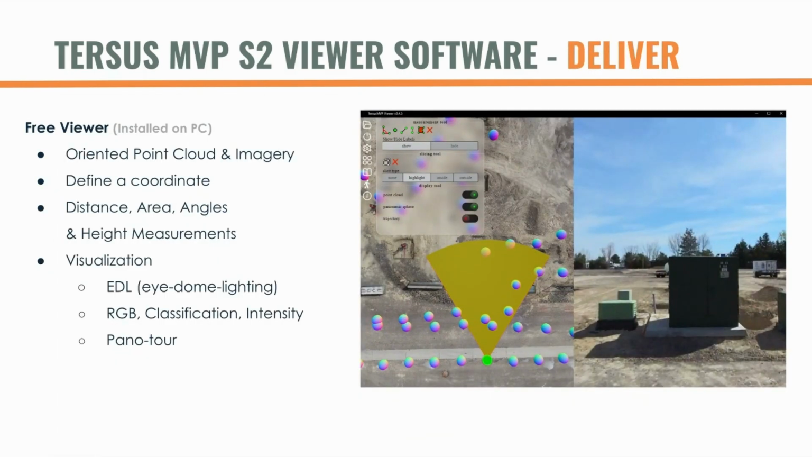So next is the Tersus MVP S2 viewer software. This is the software that is included as part of the data set. So when you send the data set off to somebody, you can share this S2 viewer. They can load it on any Windows PC. And the nice thing is it gives people who maybe are experts at other things, who don't have a lot of experience with point clouds or data, maybe they're just stakeholders in a project or something like that, real visualization of a site, a project, an interior space, whatever it might be.